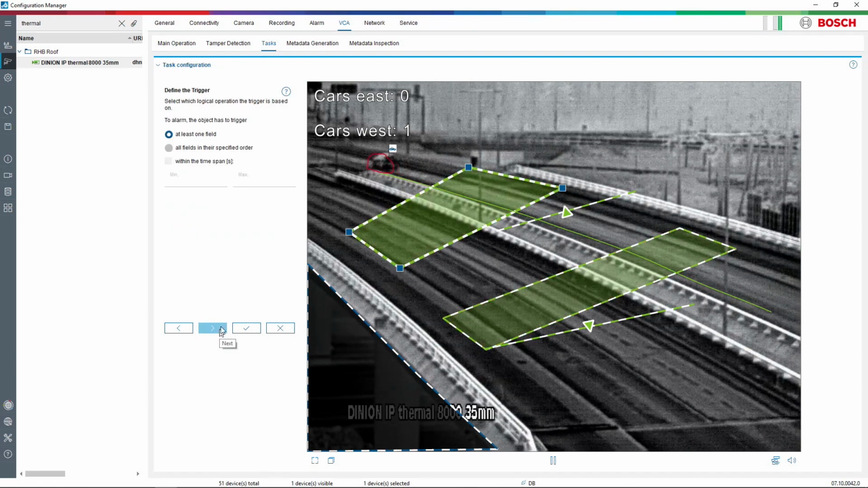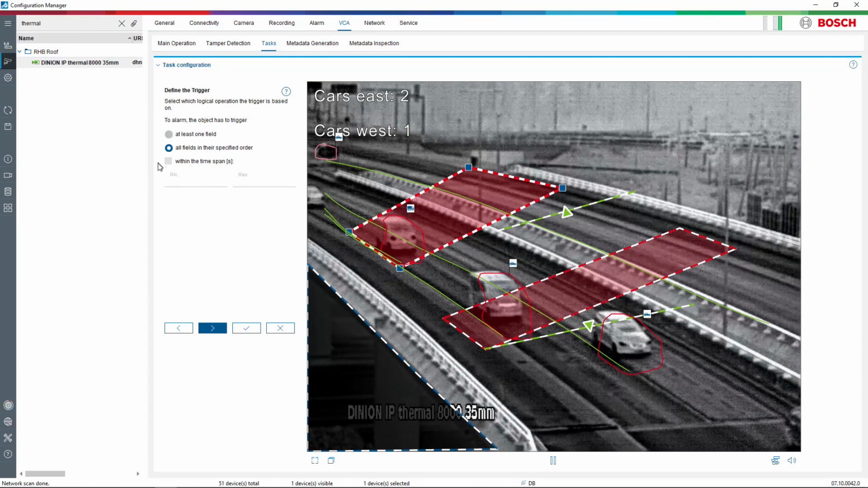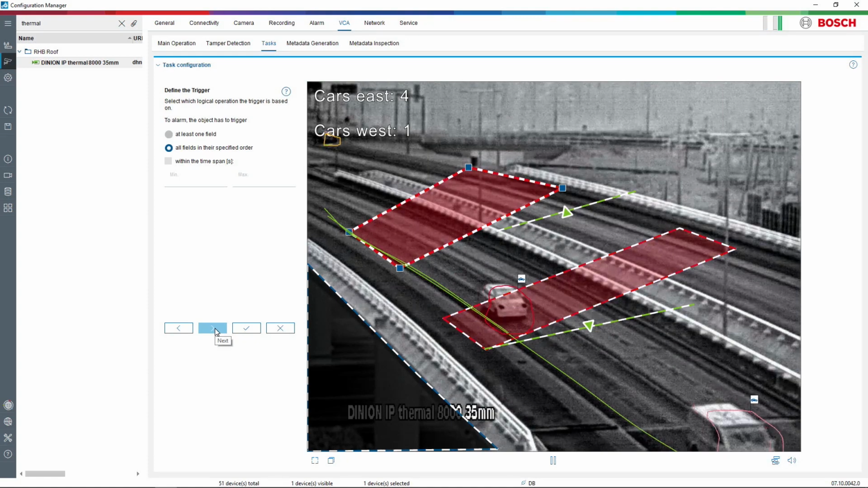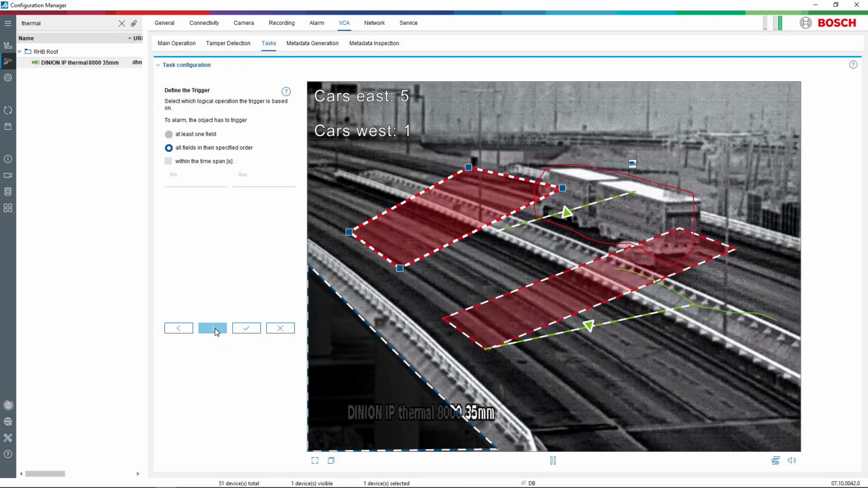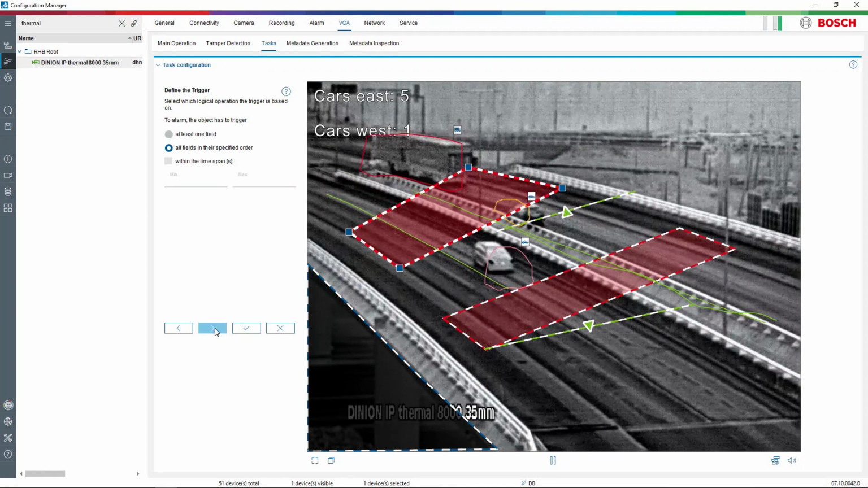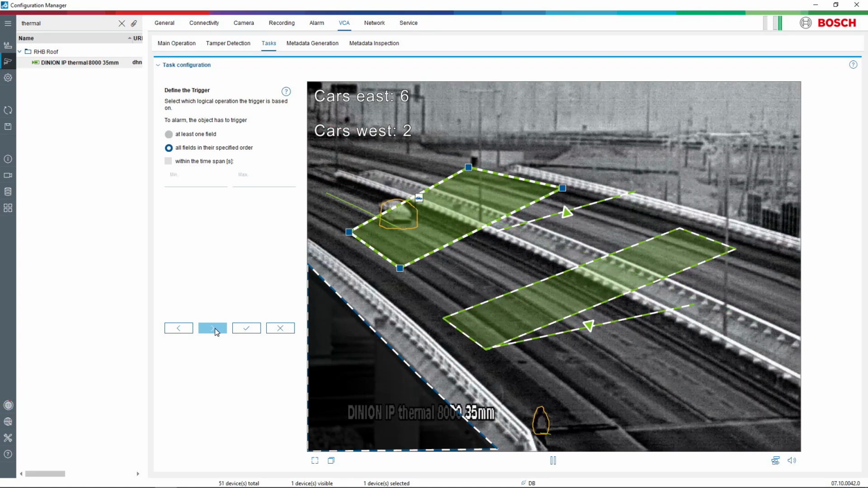I can press next, and here I can change if the alarm should go off in any field or if it needs to be in both fields. And I can also select the time span for this alarm. So Jimmy, just quick explanation. Why do we do this? Is it to remove false alarms, or is it just to make a direction, or how is it used in real life today? What is your consideration about that one?